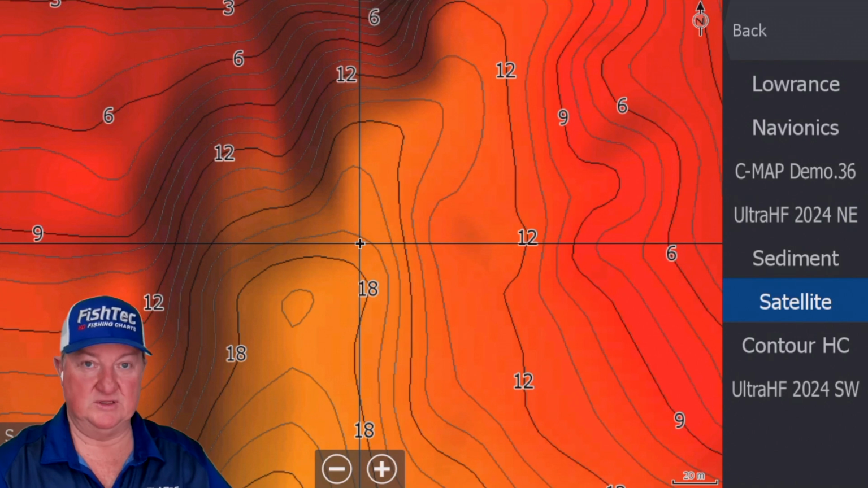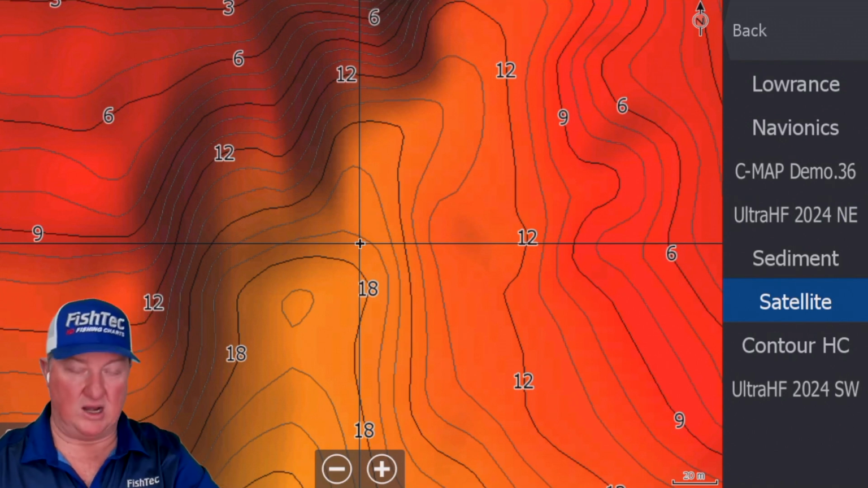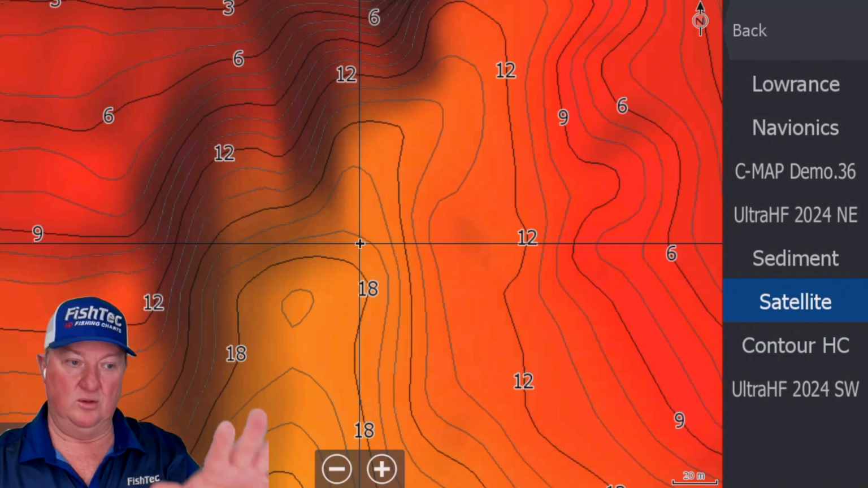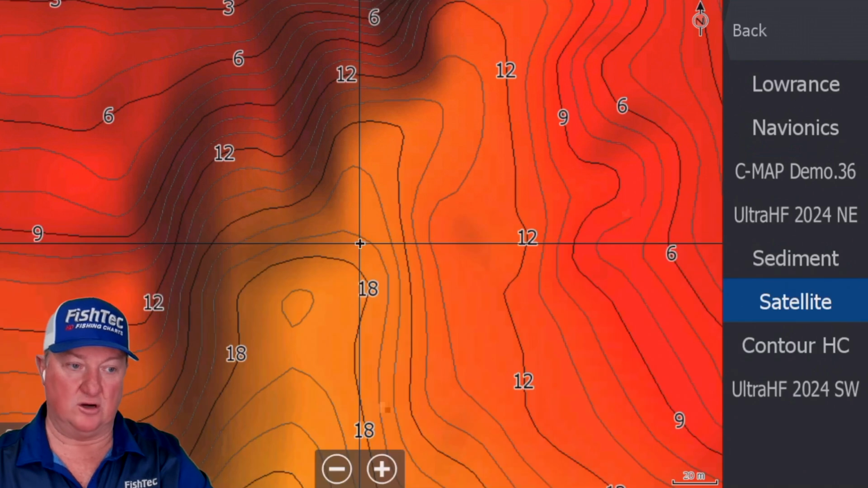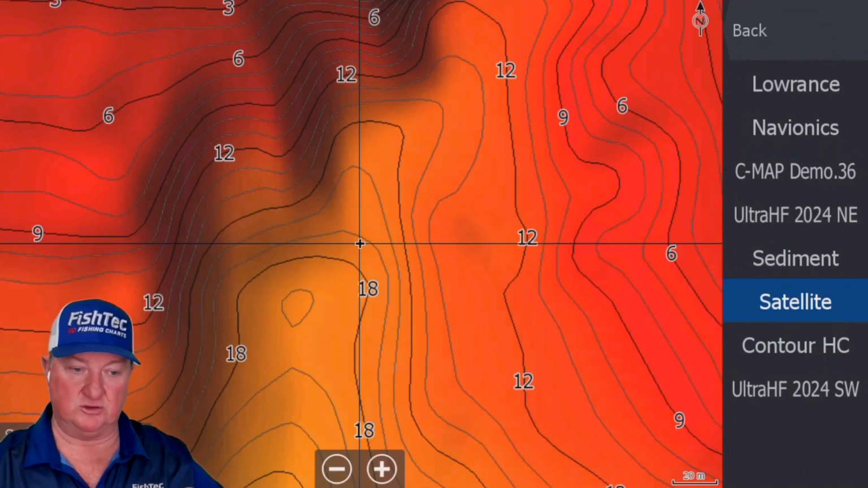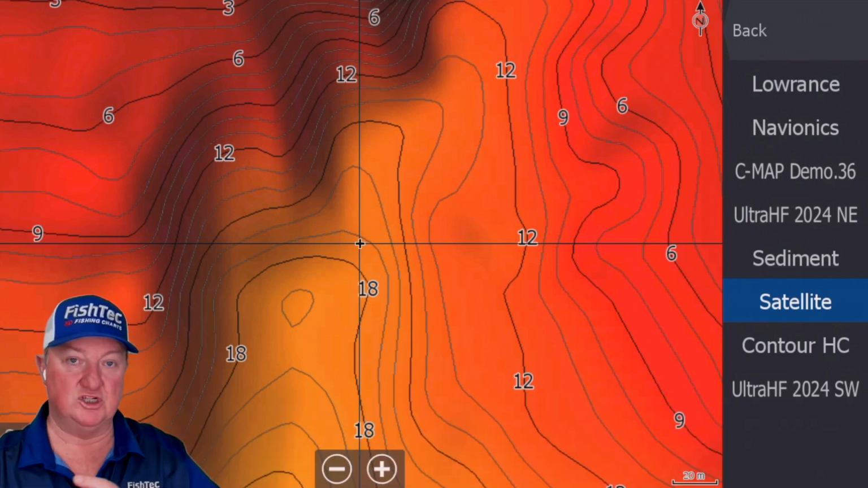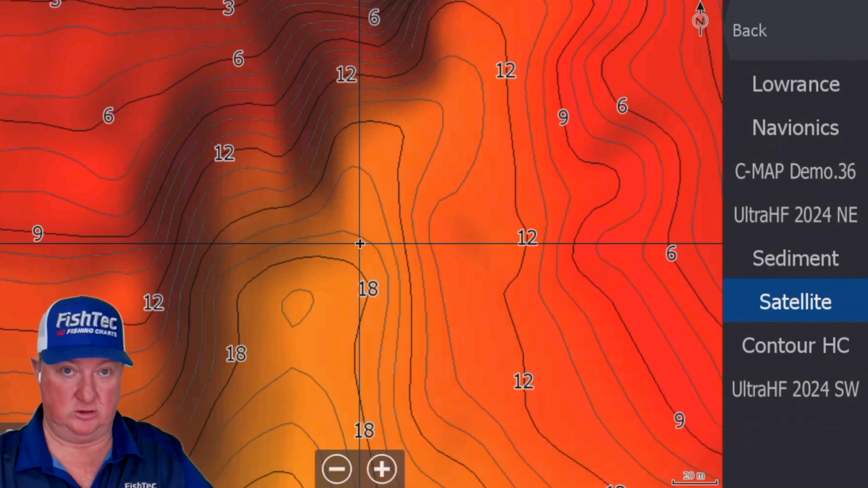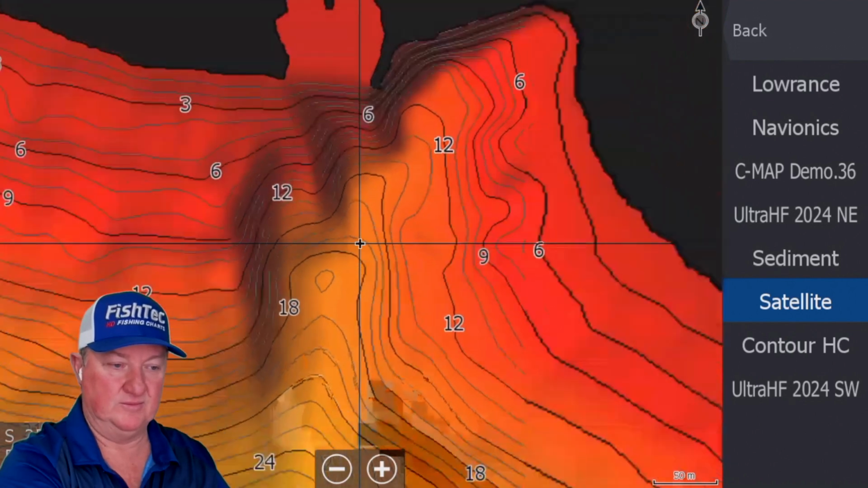Can you see the difference? When you are fishing this area or any area like this on this chart that has the new 2024 data update, the only contour data on the 2024 Ultra HF Northeast and Southwest is shallow water HD contours, which means there's no shoreline.